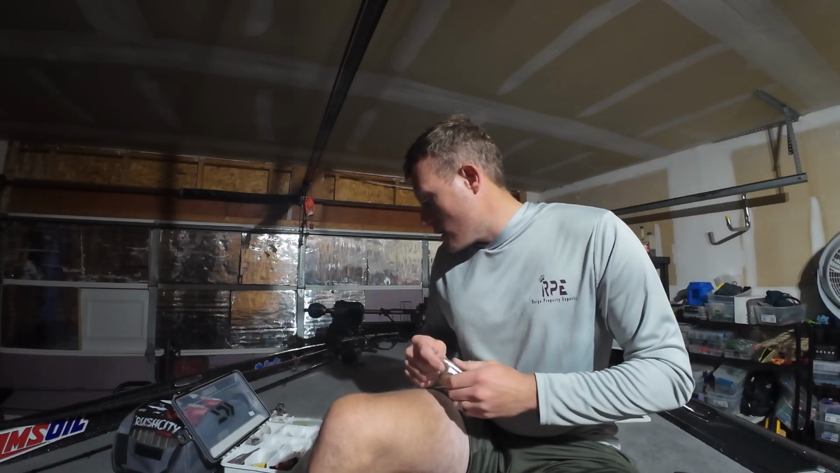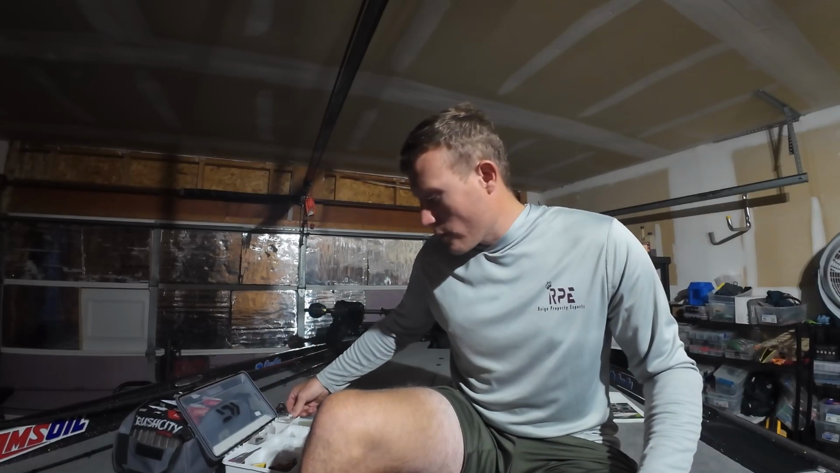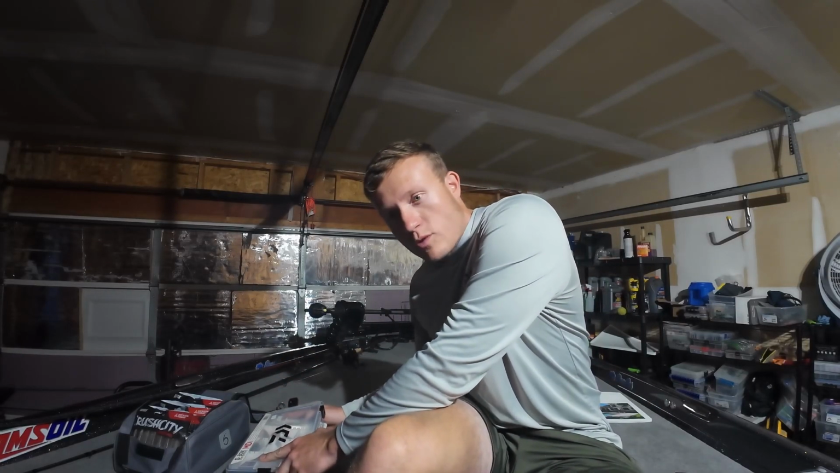More in-depth things that I've learned is that, obviously you want to keep the fish and the bait as far away from the boat as possible. That just seems like they're way more receptive to biting.